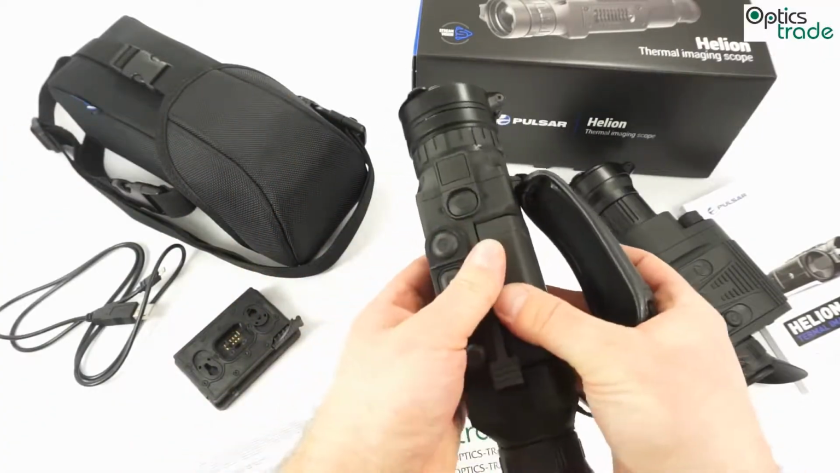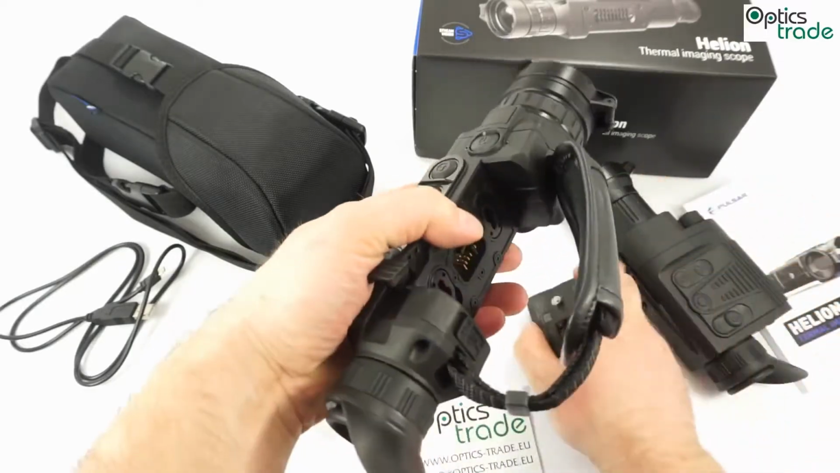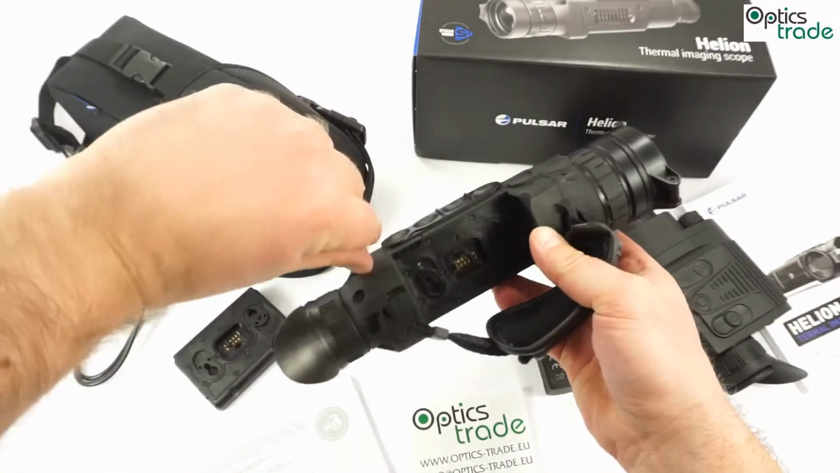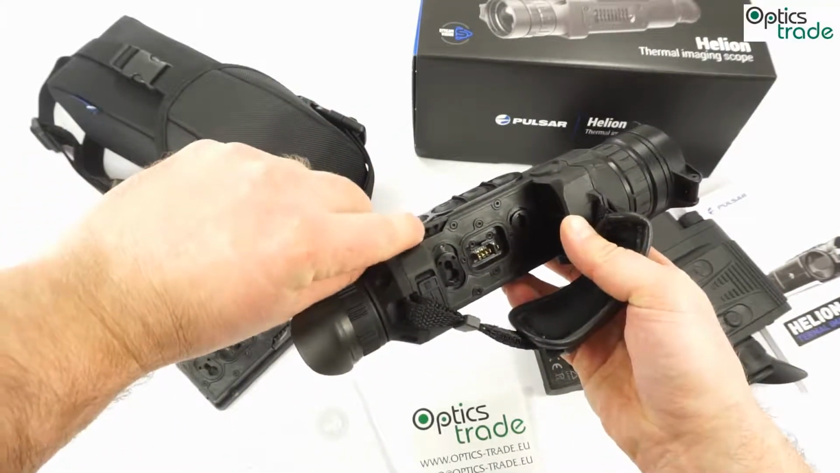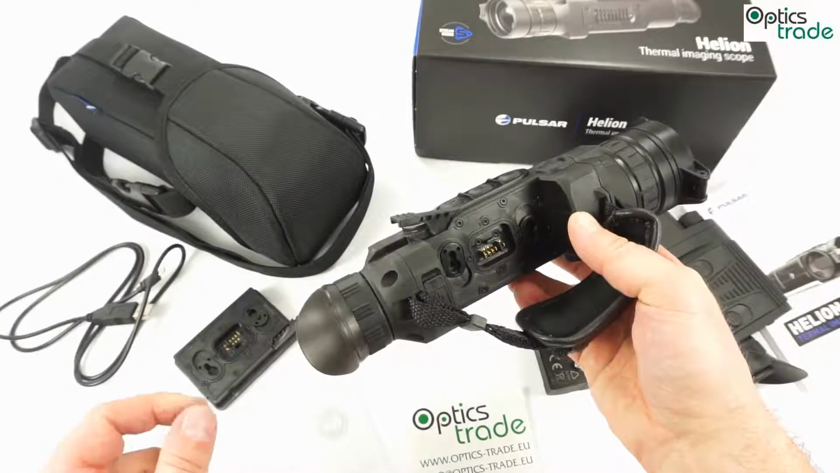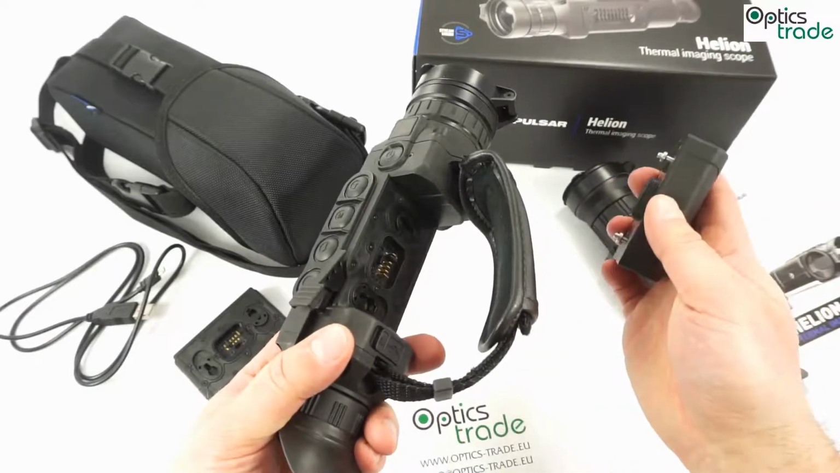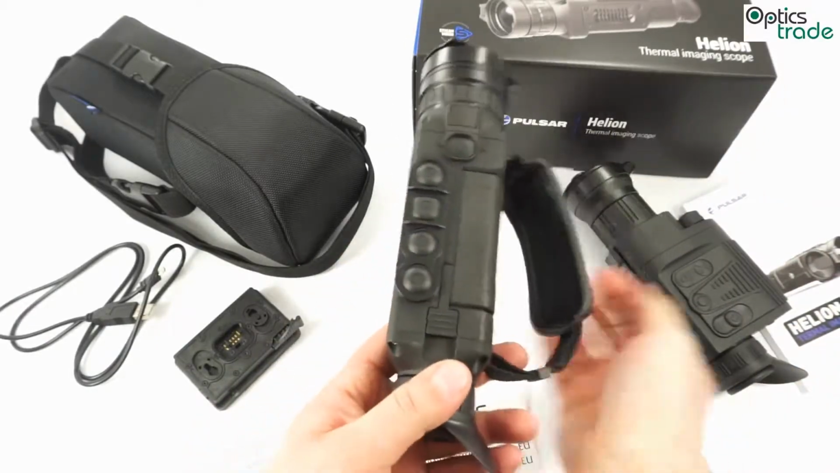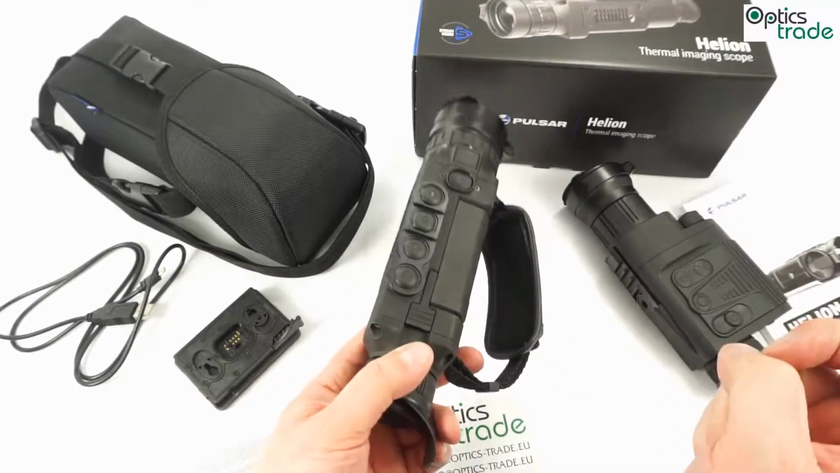I especially like the system of how the battery is connected to the device. You can see it here. It connects the battery really securely, and it's really nicely made. Very robust, very reliable, and very smart. So you put the battery in, and it's connected to the thermal imaging scope.